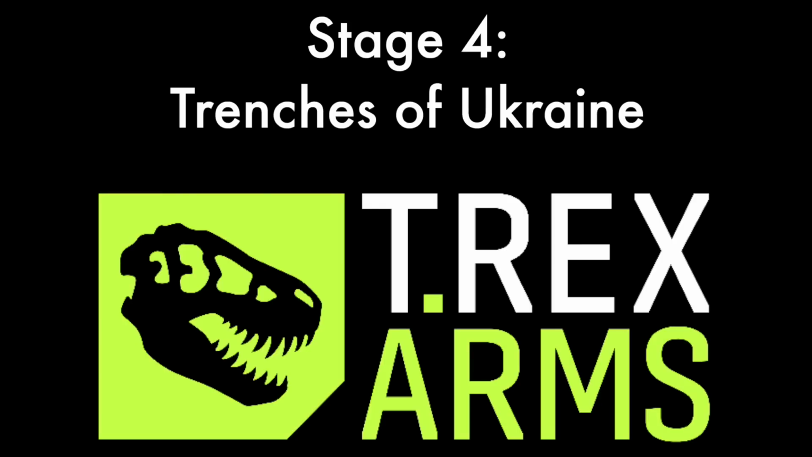Now, next stage is by common declaration the best stage of the match. This is Trenches of Ukraine, sponsored by T-Rex Arms. This is a nice natural terrain trench system that was put together by the One Shepherd guys that we're shooting out of. Now, from each of these bunker ports,